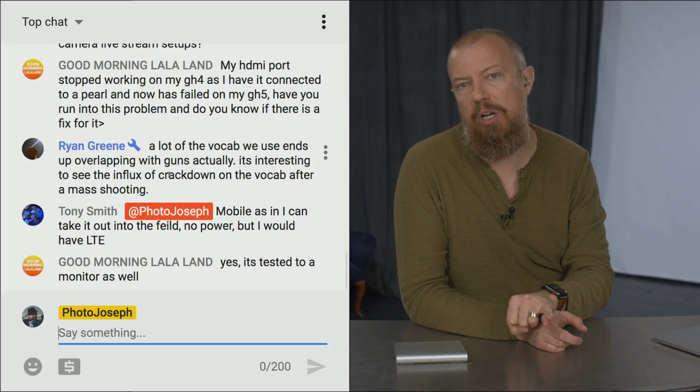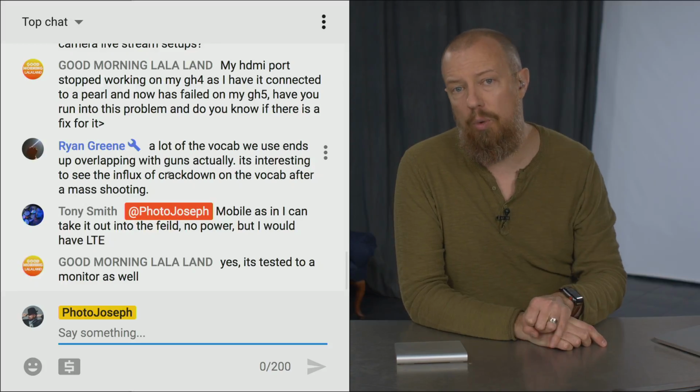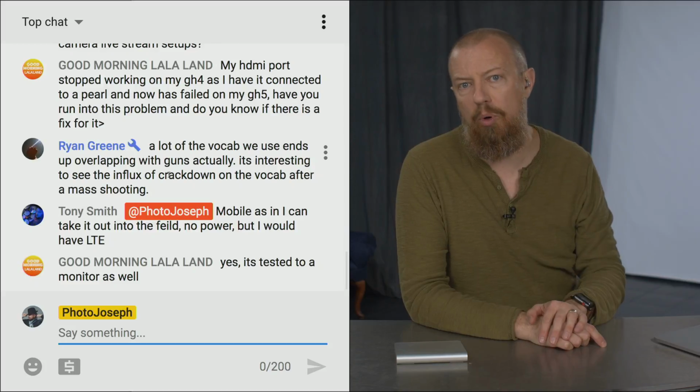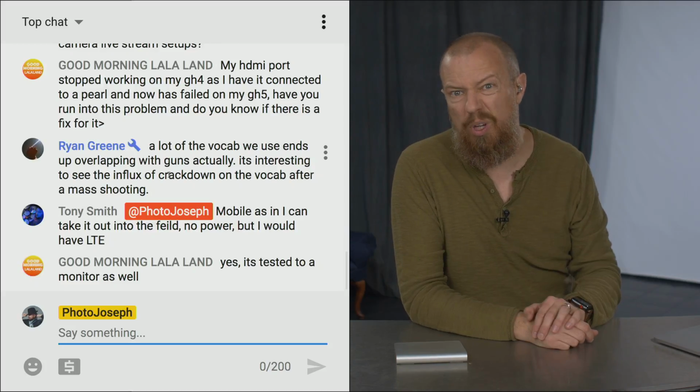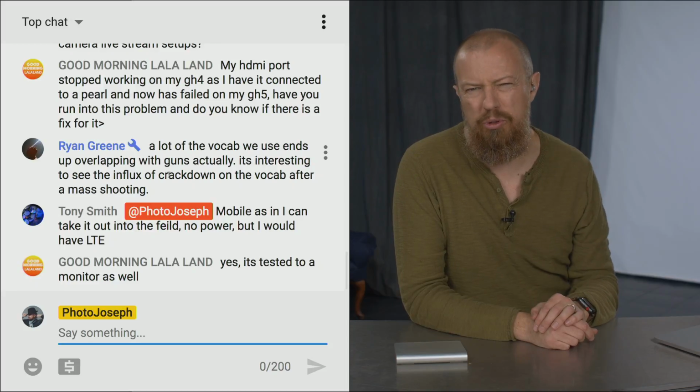Do a reset on the camera if you are experiencing an HDMI issue from the camera itself. If it is in the Pearl, then do a reset on the Pearl. It has multiple HDMI ports. Try those. And then, of course, reach out to tech support on either company if it doesn't work. It's hard for me to troubleshoot stuff like that remotely, but I'll see what I can do. Yes, it's tested to a monitor as well. I think you got my answers.